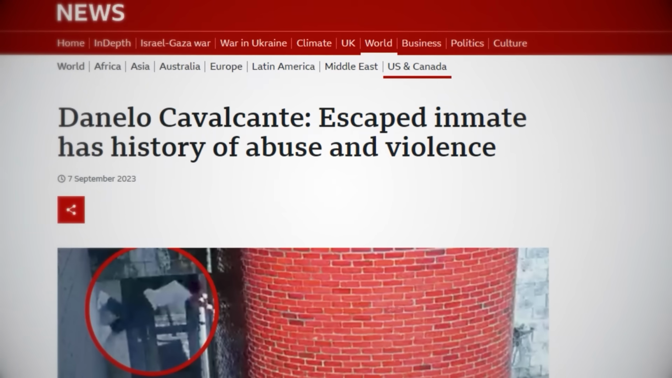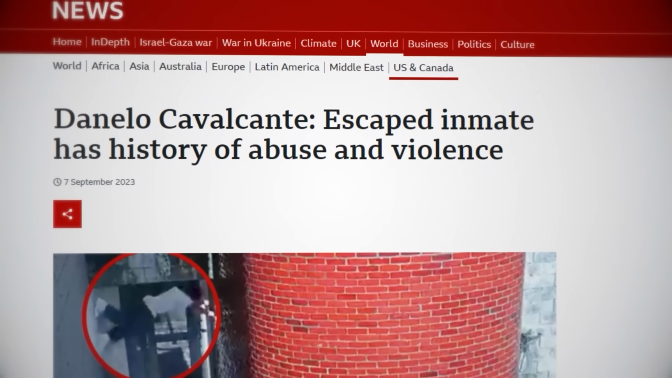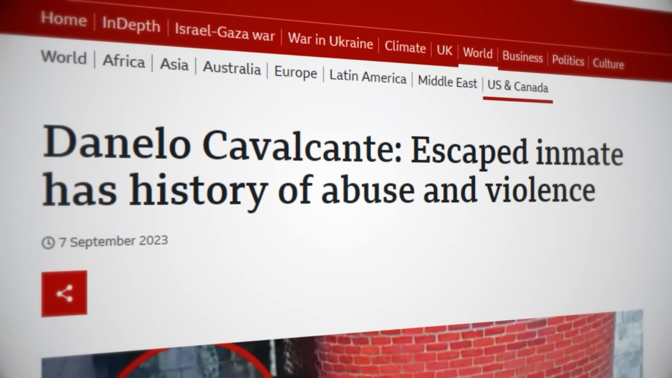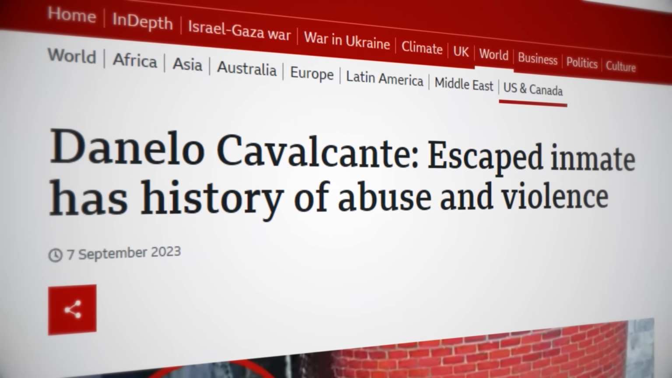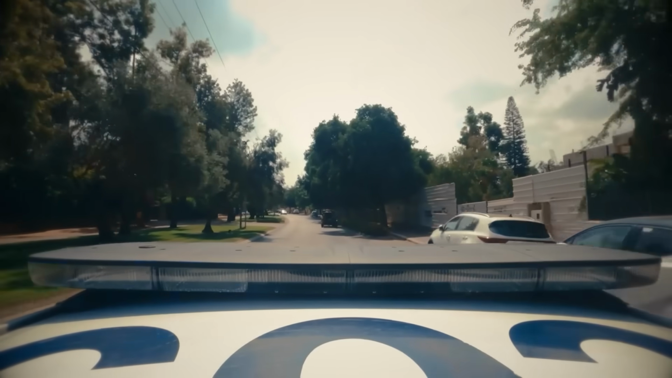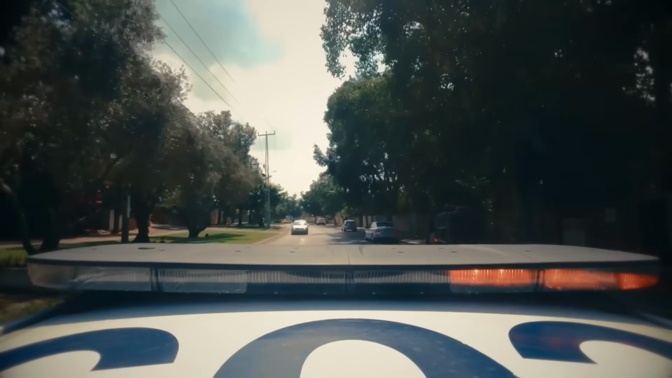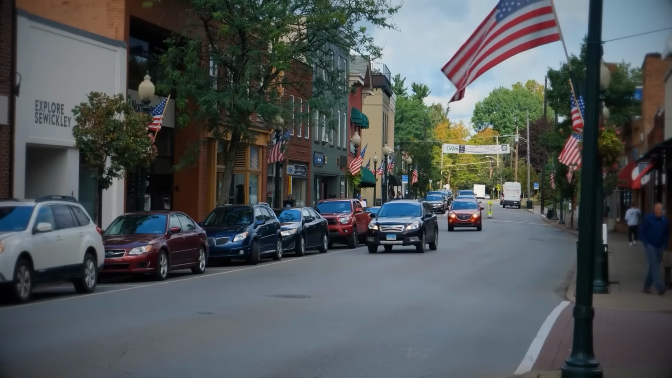As outlined in an extensive article written by the BBC, Danilo Cavalcante, a natural-born Brazilian citizen, first got himself in trouble back in 2017 after killing a man, shooting him 6 times. As the story goes, he was pursued by local authorities but managed to flee the country of Brazil, eventually winding up in the United States.